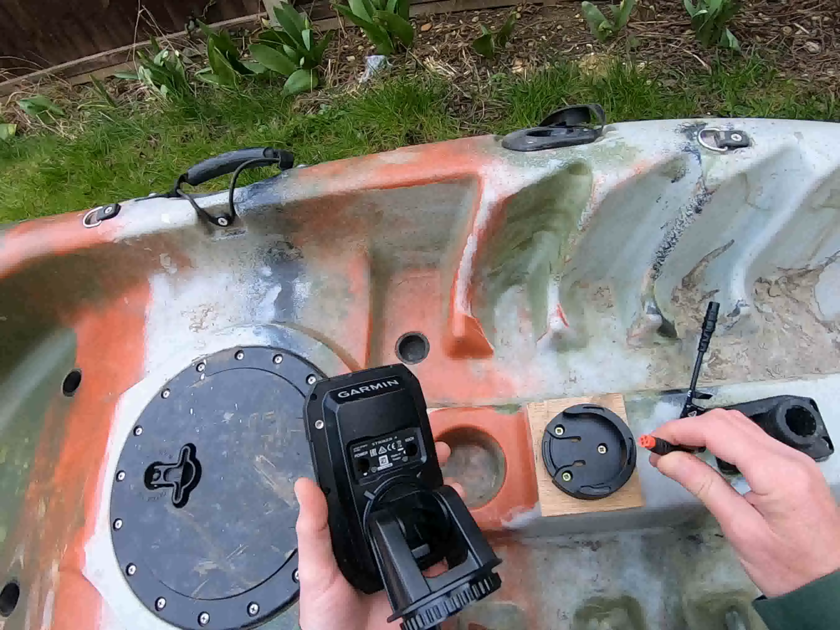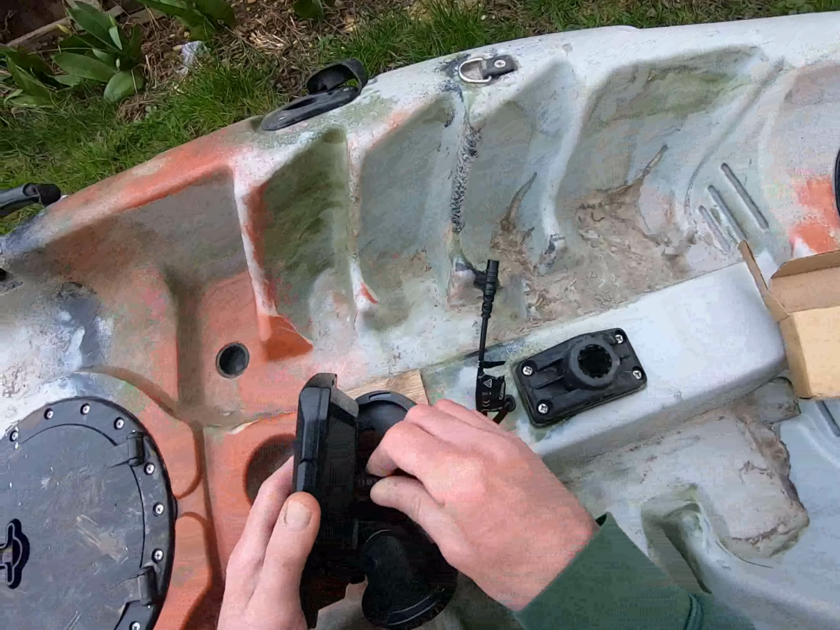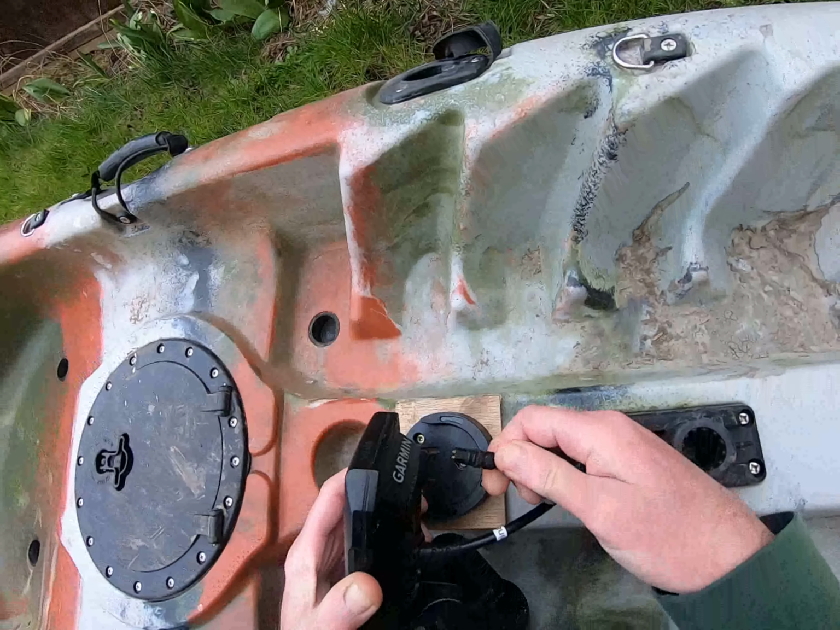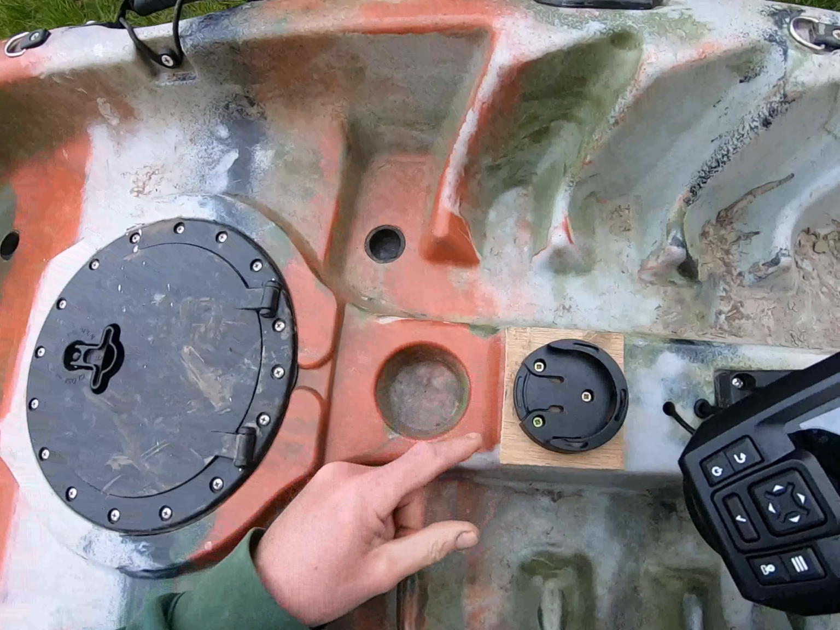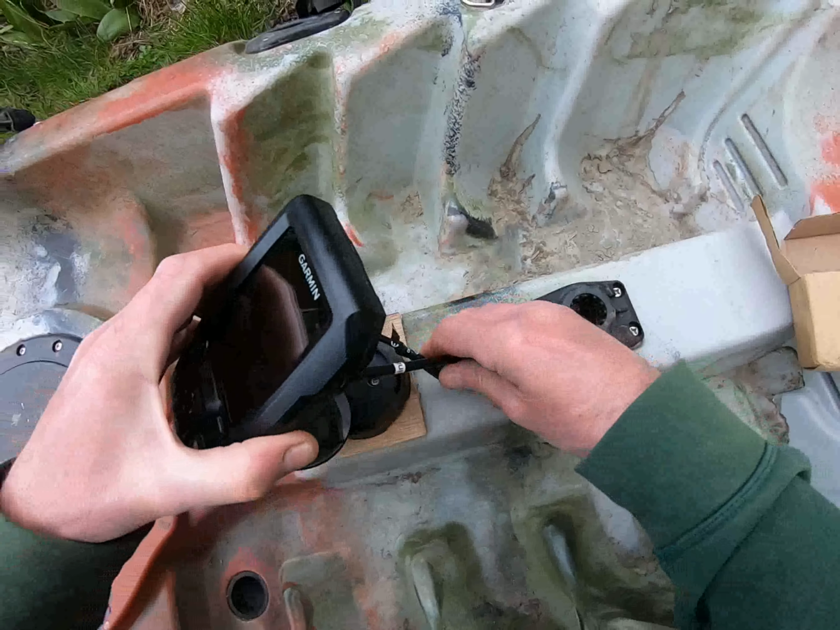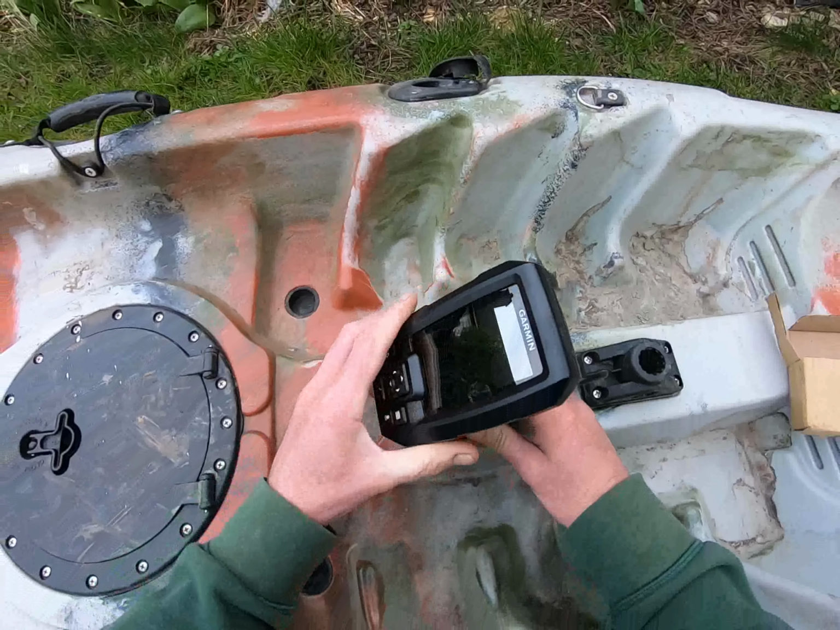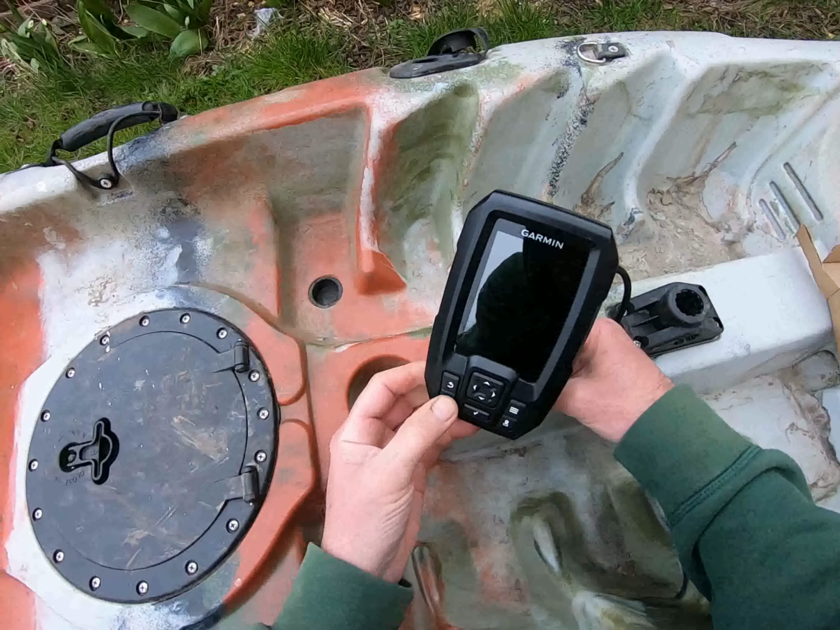plug into the back of the Garmin, power lead, transducer lead, which goes that way. I've siliconed this little bit of ply onto the boat, then screwed this holder down, and that just slides in. And you can move it whichever way you want. So let's turn it on and try it.